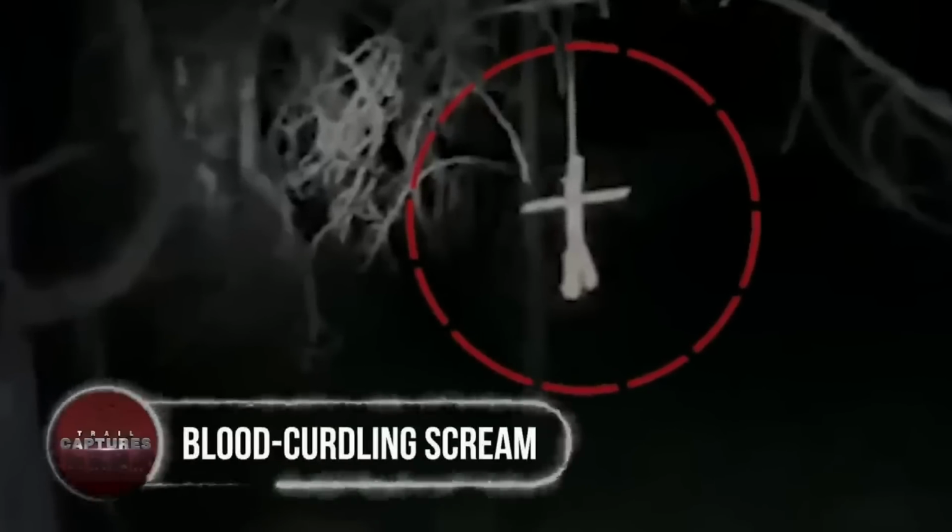Blood-curdling scream. Once a group of friends set off on a camping expedition, seeking adventure and bonding amidst the wilderness. They pitched their tents in the heart of an isolated forest, a perfect retreat for a night of fun. Little did they know that their escapade would soon spiral into a spine-chilling nightmare. As darkness fell, blood-curdling screams pierced the stillness of the night.